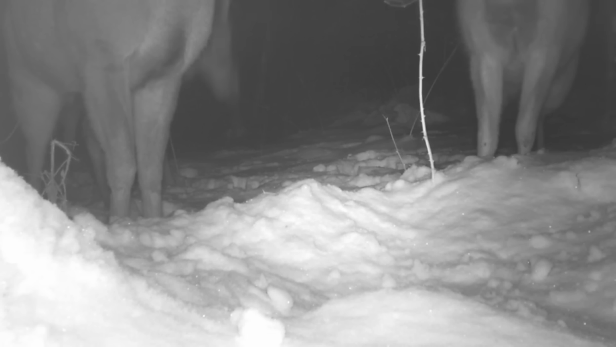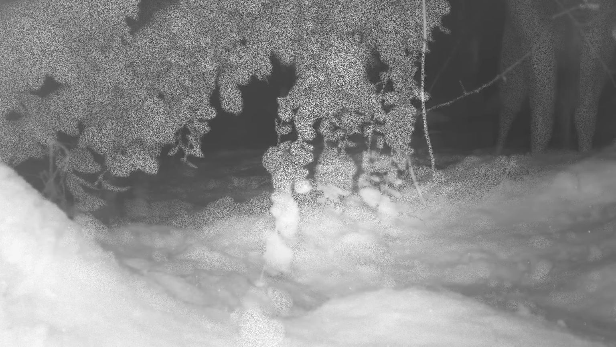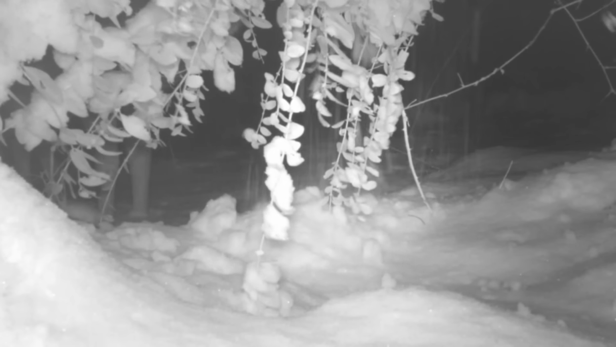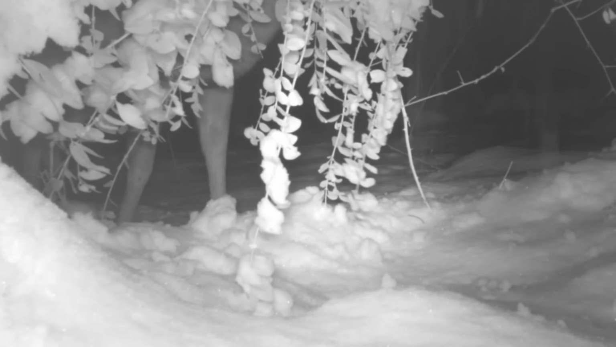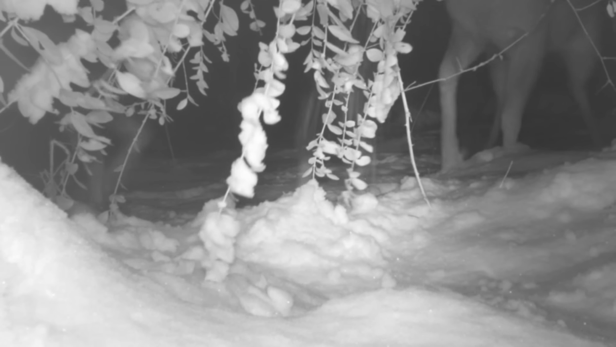And I don't know what they're doing. I never fed them down here. They seem to be wrestling, playing a little bit. And they pulling the old bushes or honeysuckles and old blackberry bushes down behind the camera. But they finally get tired and move on.